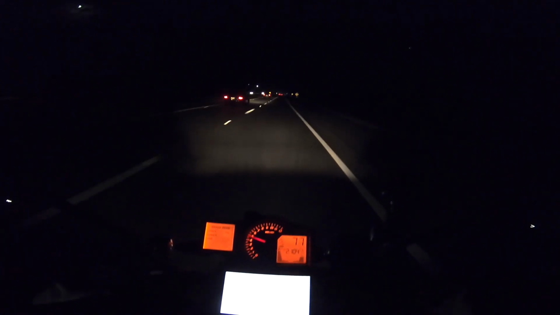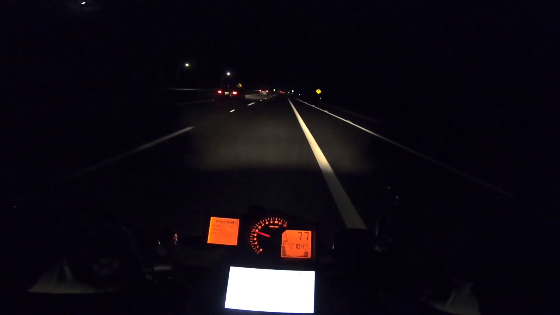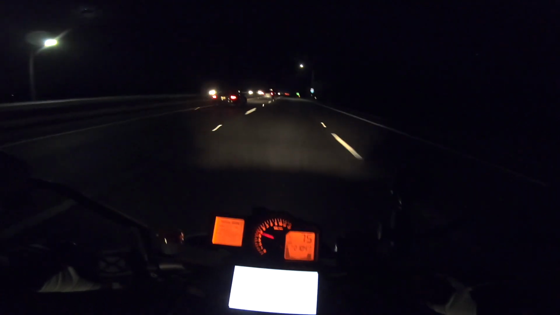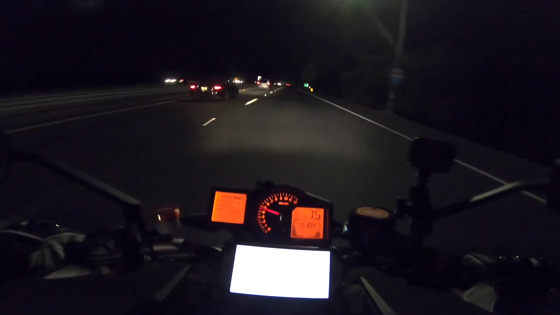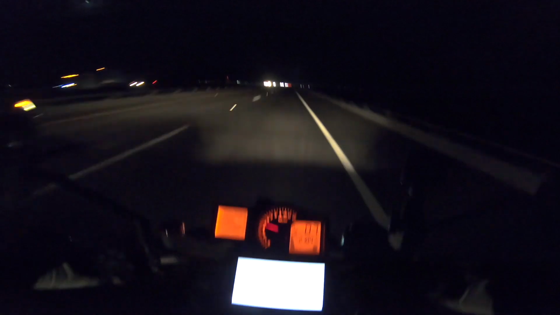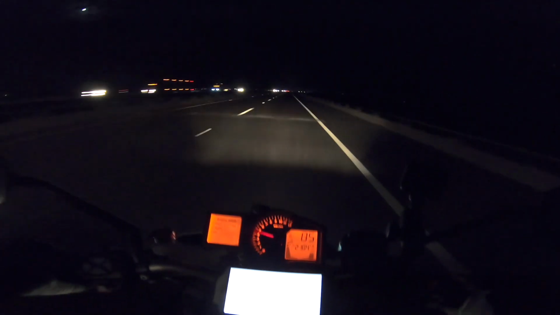If there weren't so many cars in front of me, I'd throw my high beams on, but the headlight on the KTM does a pretty good job all by itself at night, so I'll just leave it at that. But please leave it in the comments, because your comments can be helpful to me and could be helpful to other riders who might be looking for tips for riding at night.